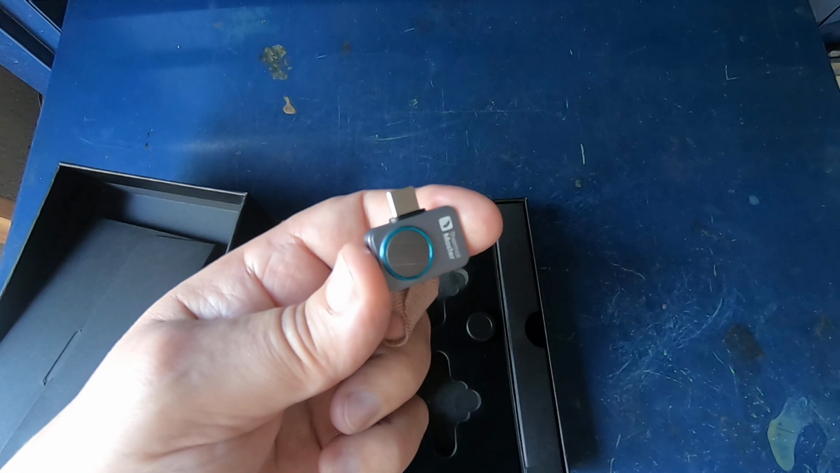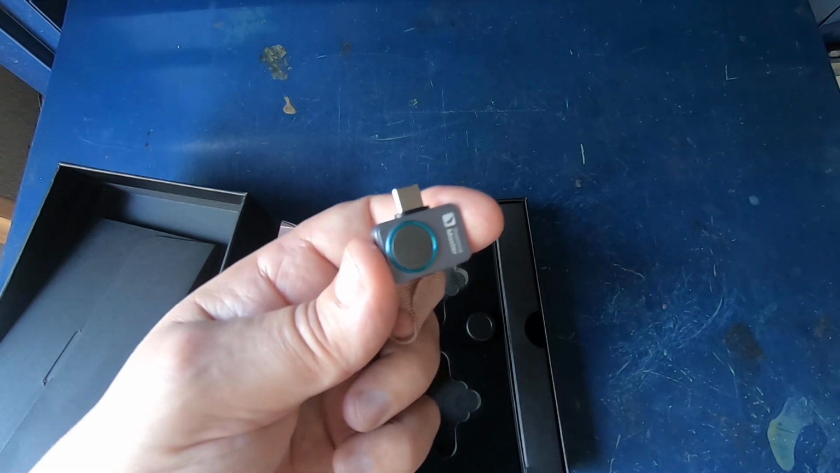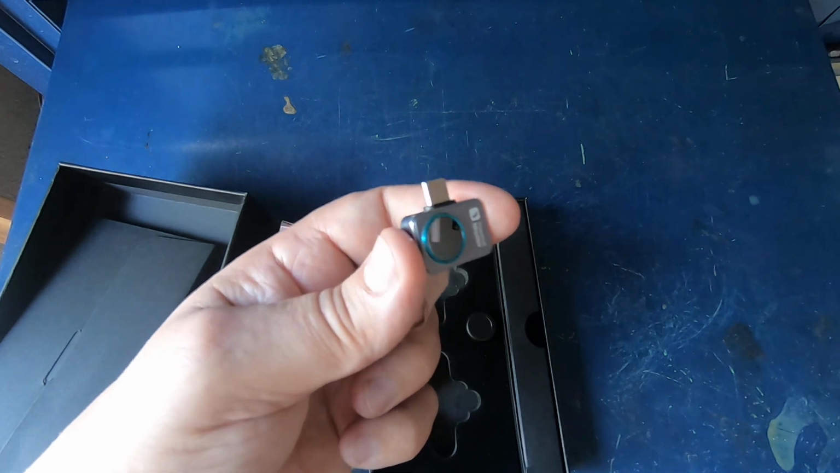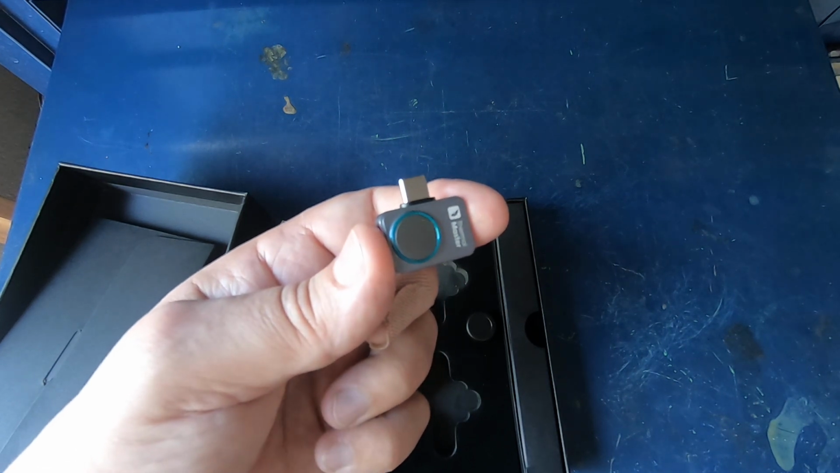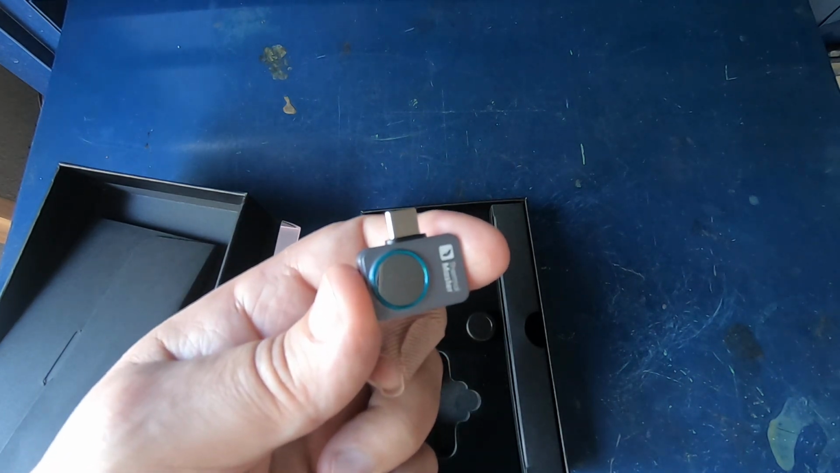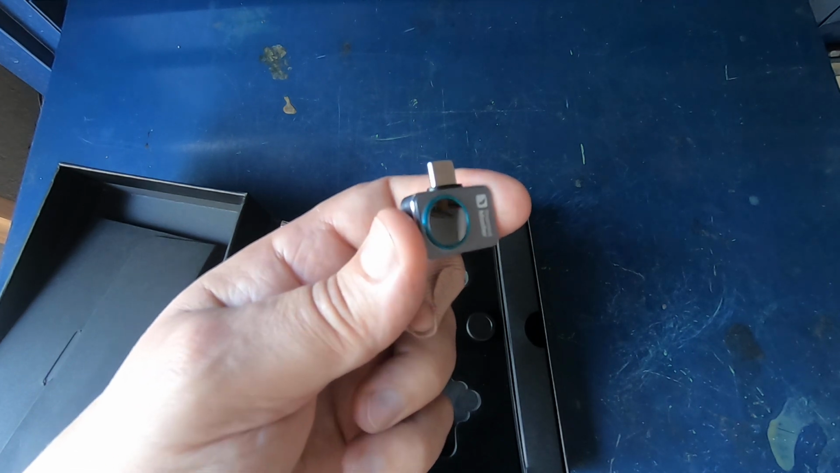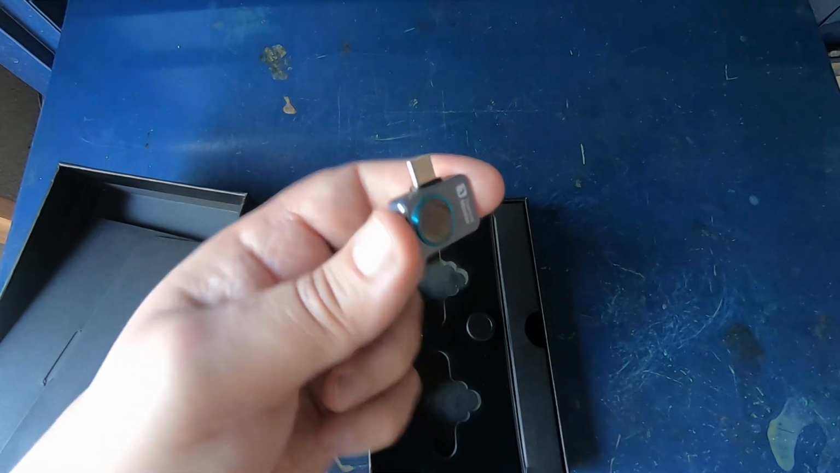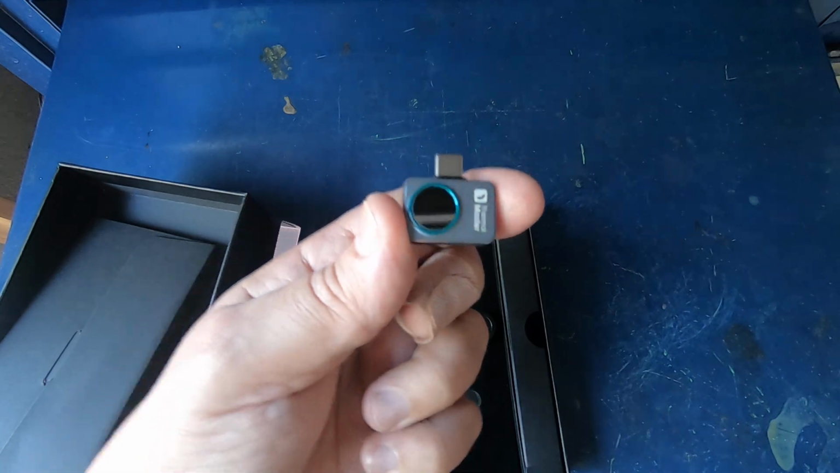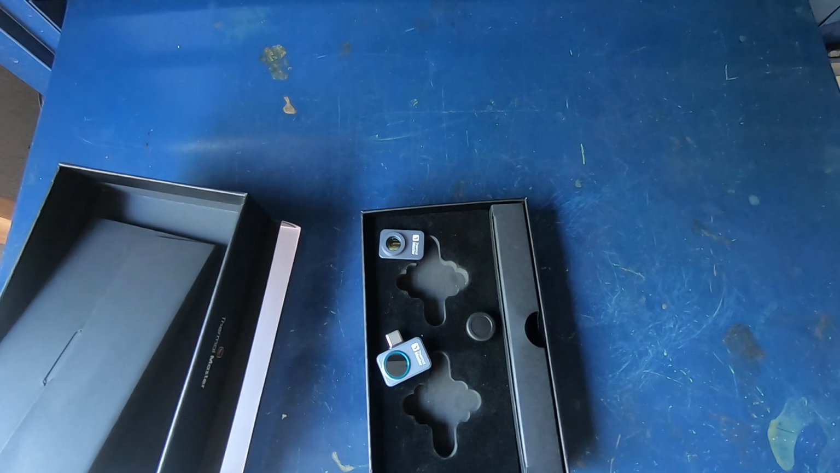Has a temperature range of -4 degrees Fahrenheit to 1112 degrees Fahrenheit, 15x digital zoom, 25 hertz frame rate. The NETD, or noise equivalent temperature difference, is less than 40 millikelvin. So that's very good. So let's get this hooked up to the phone and we're going to take a look at it.